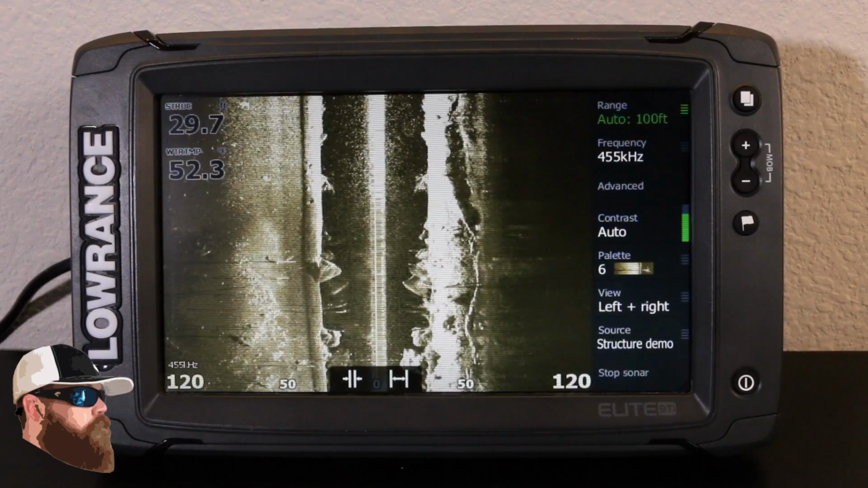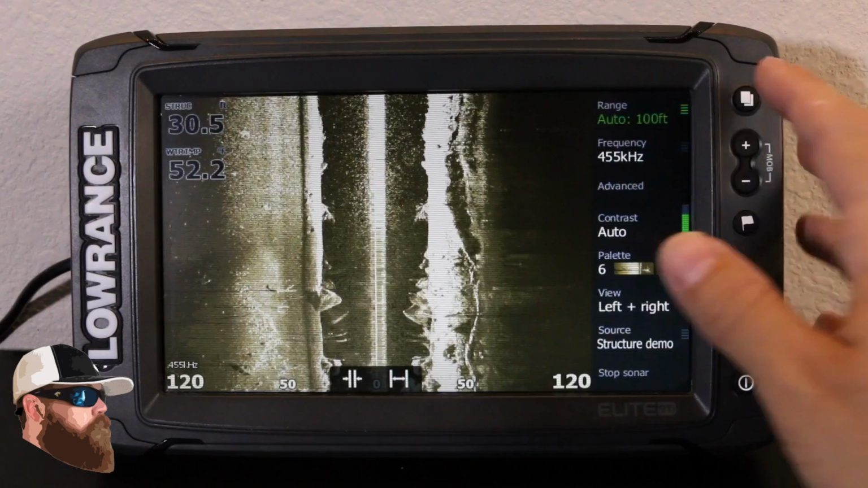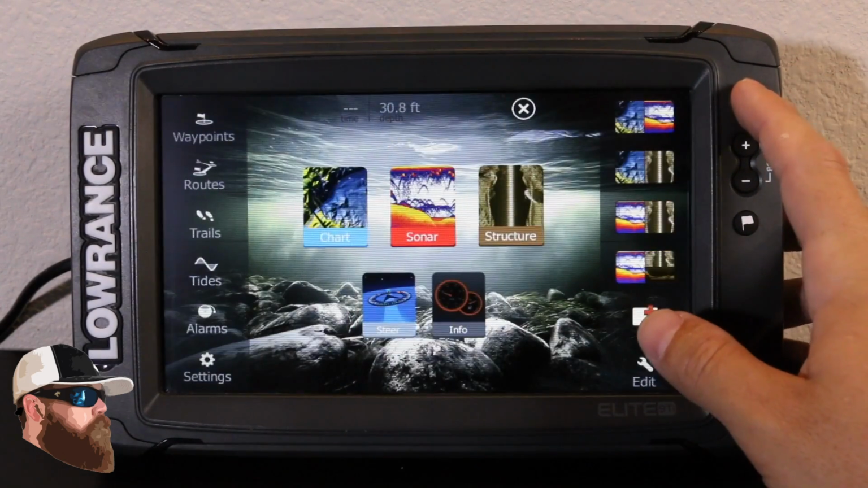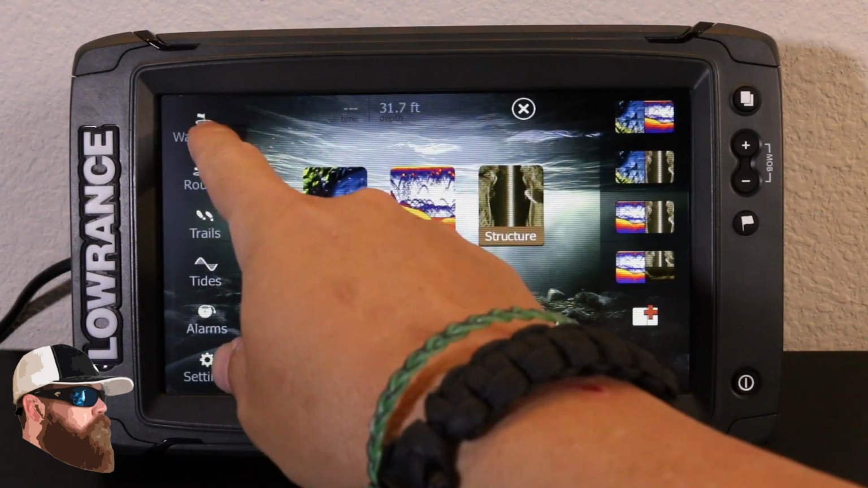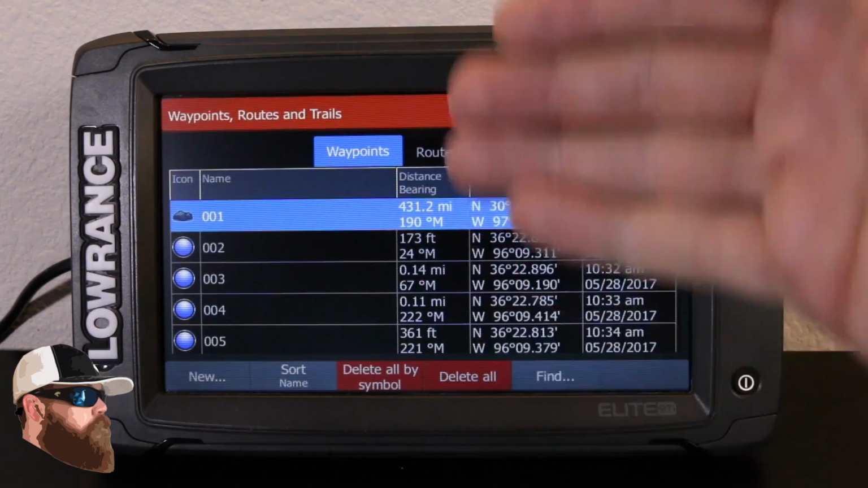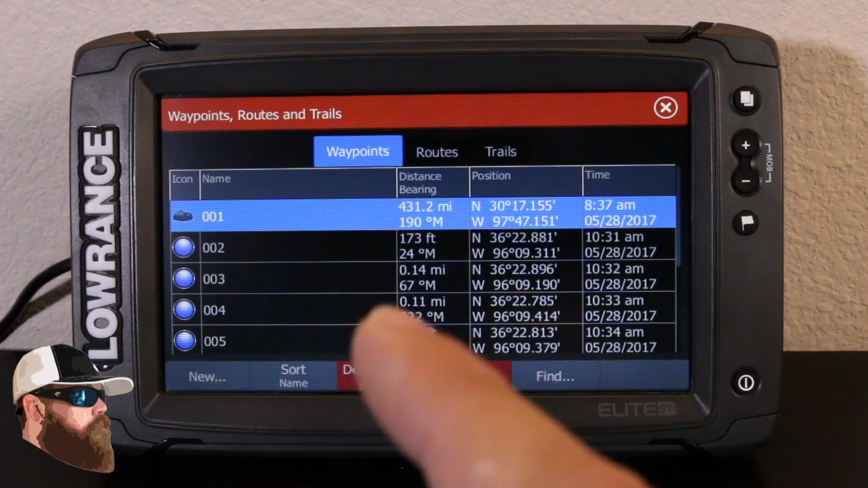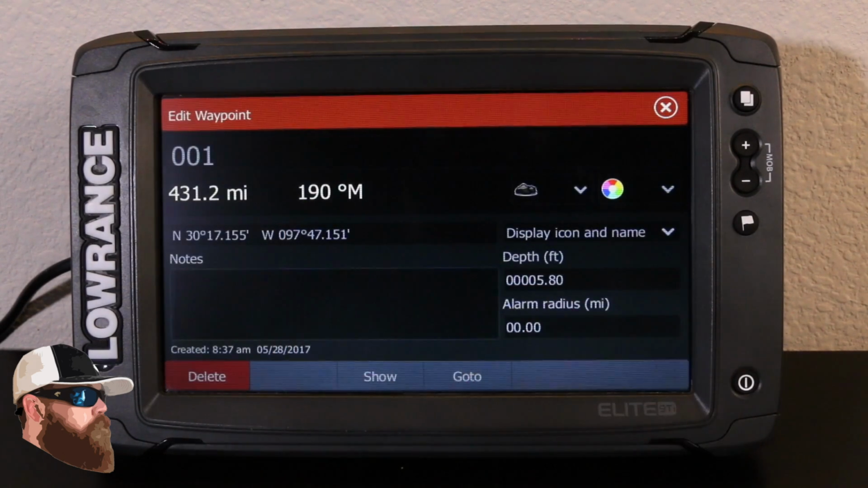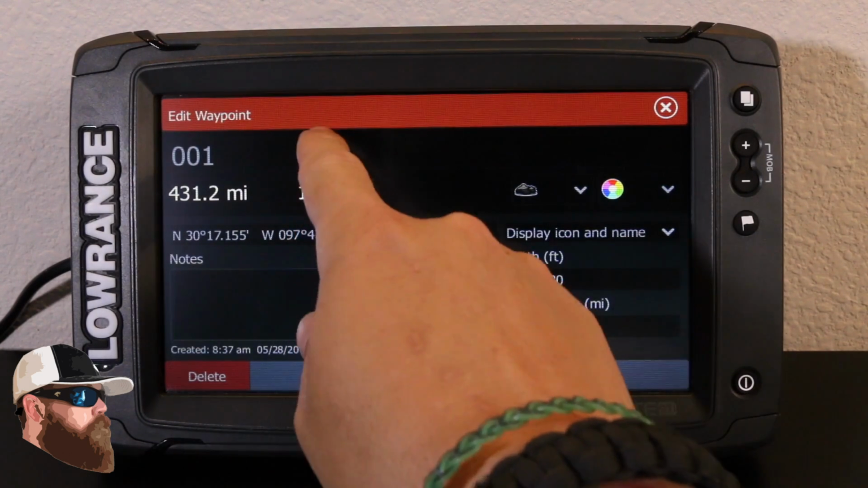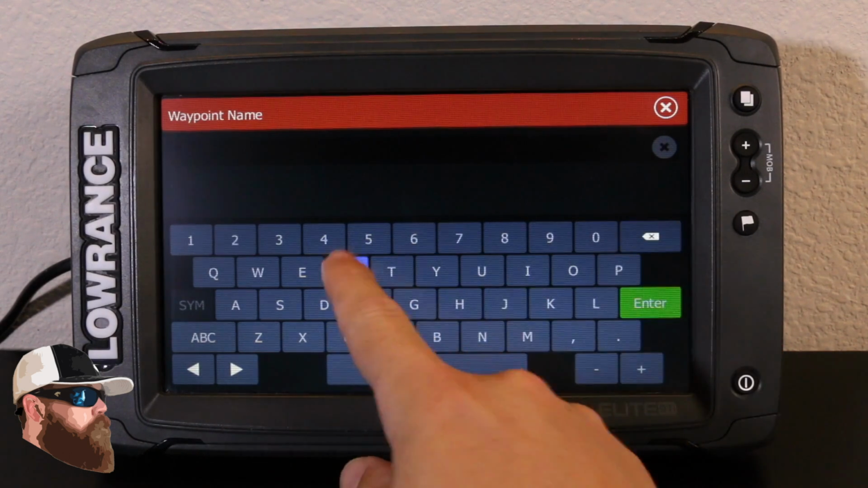Alright, so lastly, let's take a look at how to edit your waypoints, once you've already saved them. So I'm going to come into my menu, and you can see from my main home page, my top button here is waypoints. So if I select that, it's going to start to list everything. So if we take a look at that very first one, that rock that we saved, number 1, I can select it, and now this gives me the option to go in and name it whatever I want. So I can click on it and then just operate it like a keyboard. Rock.